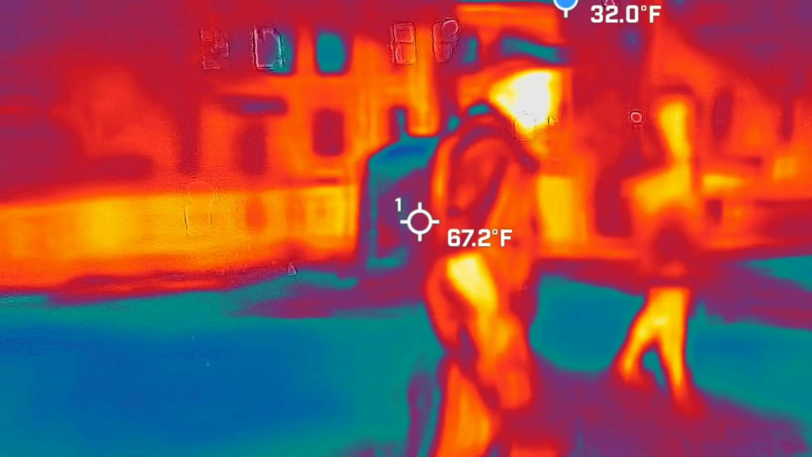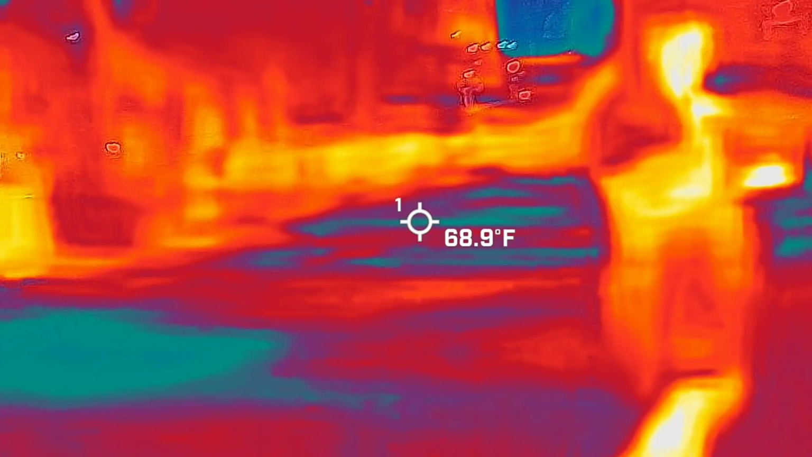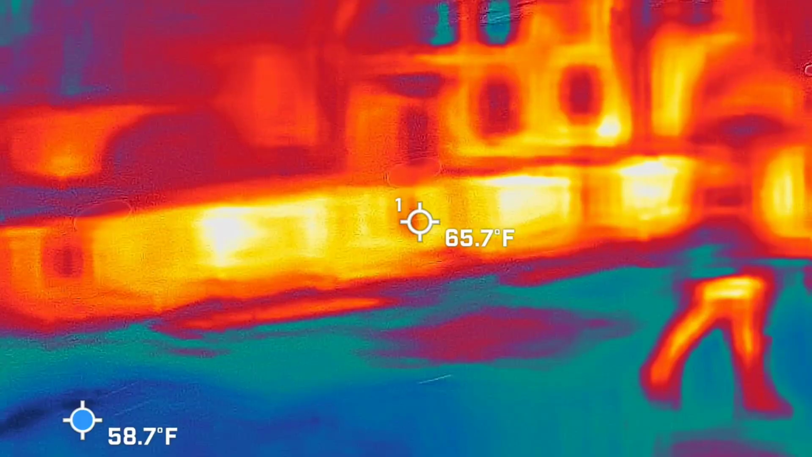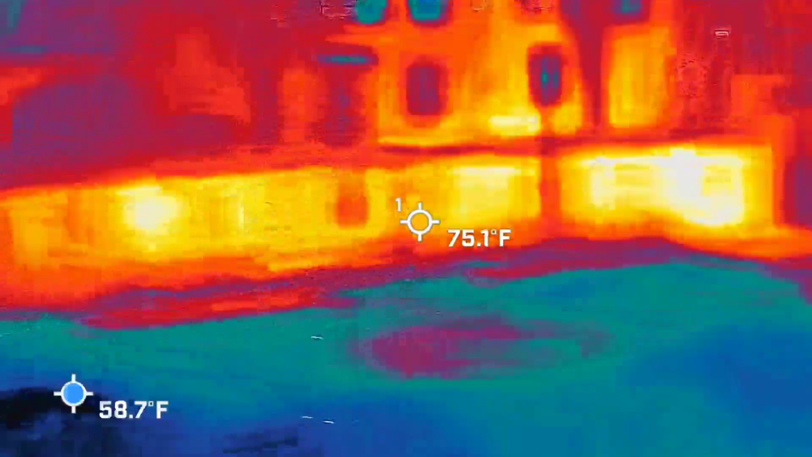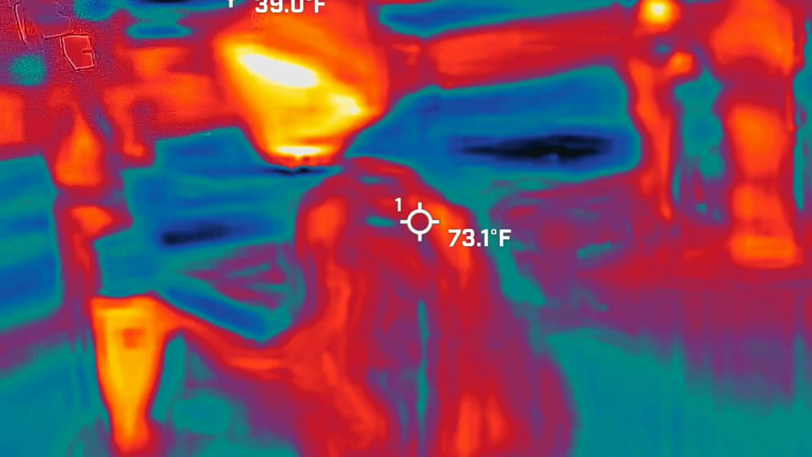Alright, let's get that one. Where's the other one? Of course, she's working in her own little world back here. So many humans, so few ghosts.